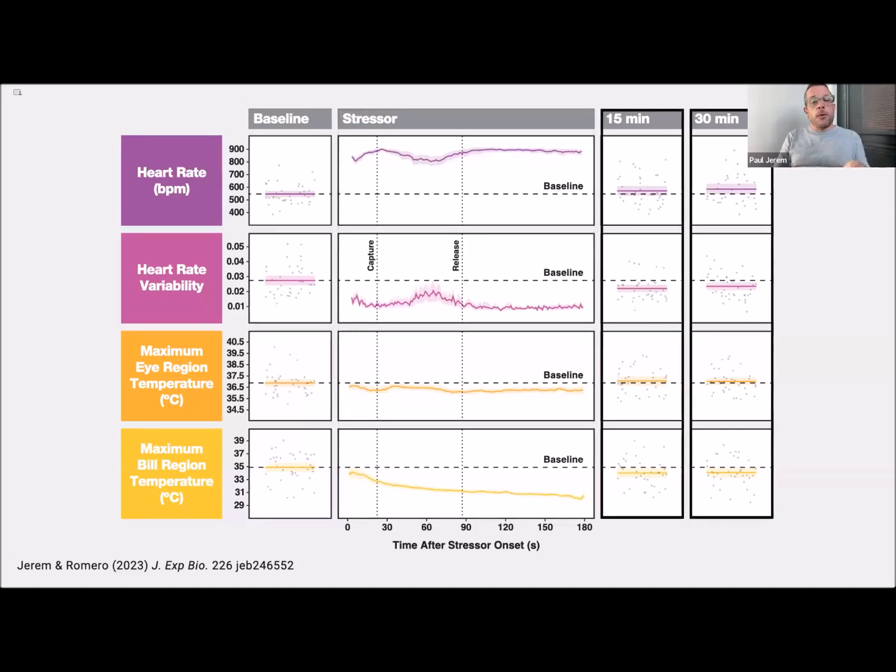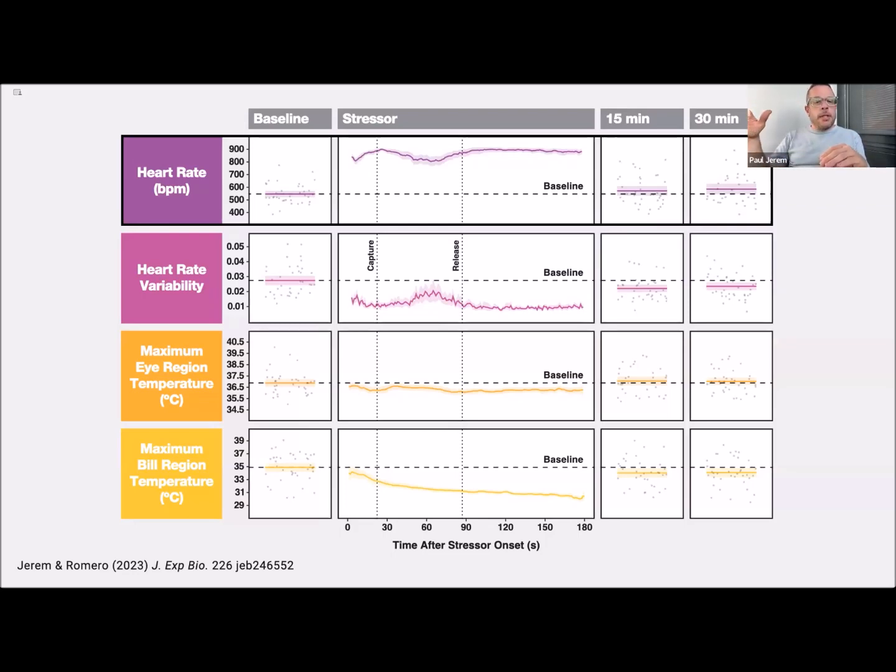And then in the third and fourth columns, we've got the mean values for each trait measured at 15 and 30 minutes after the start of the stressor. And as you can see, heart rate jumps by about 300 beats per minute as soon as the experimenter enters the room and stays elevated right through the stressor period, and returns to baseline levels by 15 minutes.